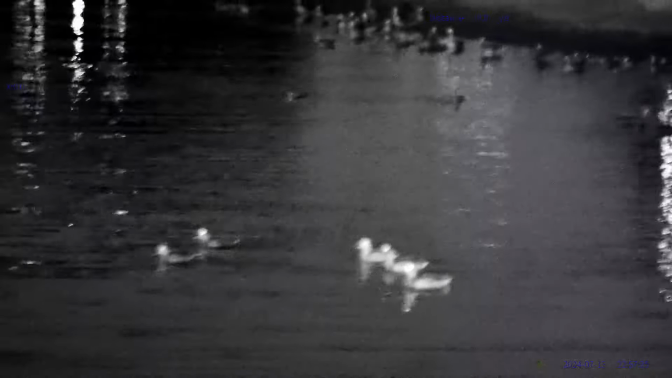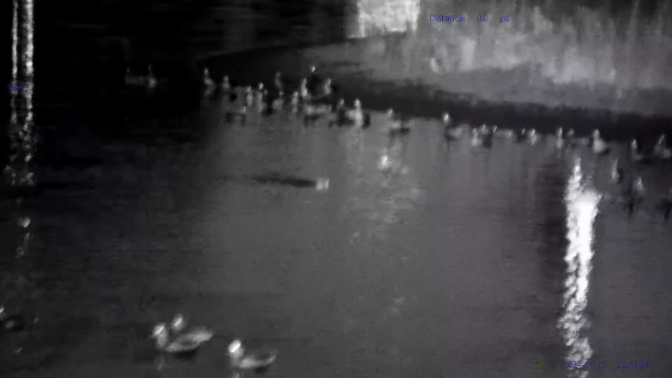And there's some more ducks I can see across the lake. If I range find those guys, about 85 yards. So that's pretty good clarity. This is with zero IR. Let's see what happens if I do put some IR on these guys though. Okay, that's level 1, 2, 3, 4. Okay, so we start to see the eye shine there, which is kind of cool.